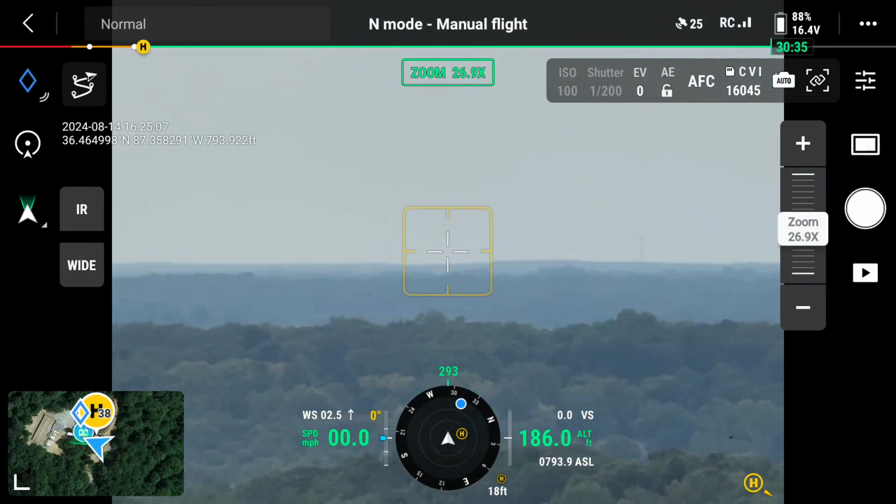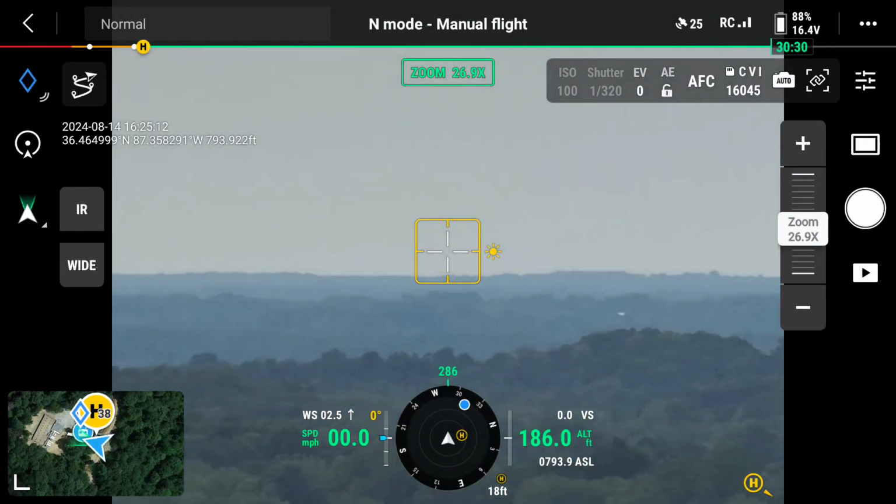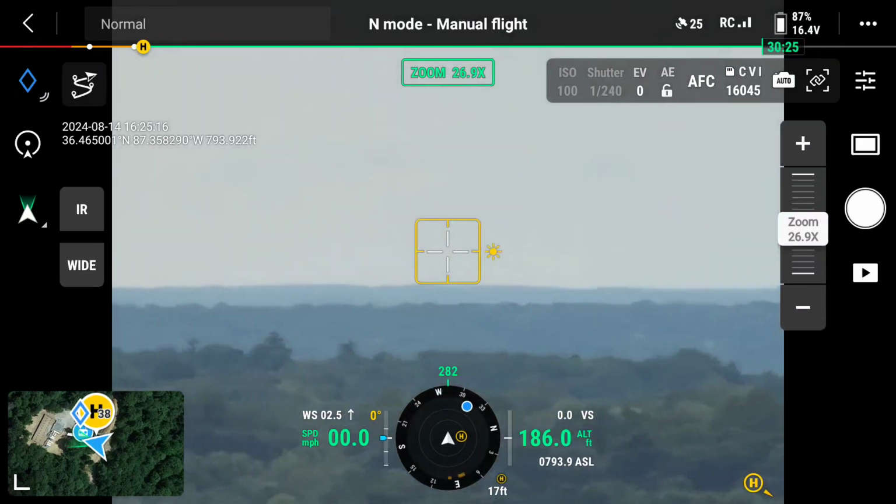So far, no luck, but it is off to pretty close to due west of us, I believe. But yeah, looks like it's hiding today.